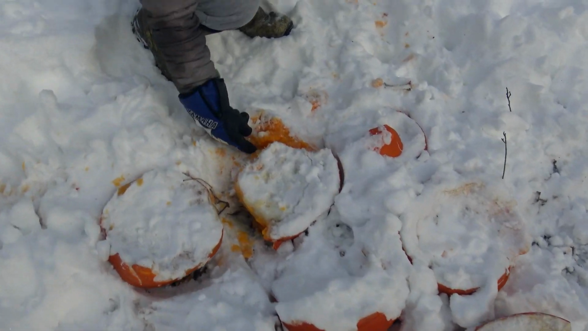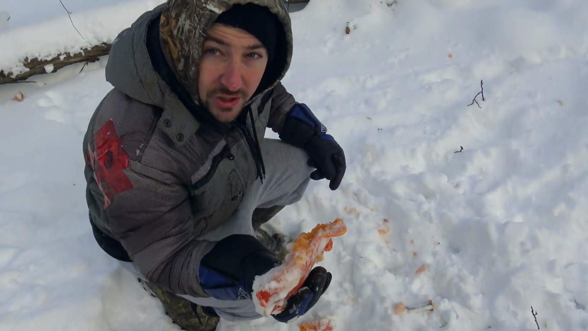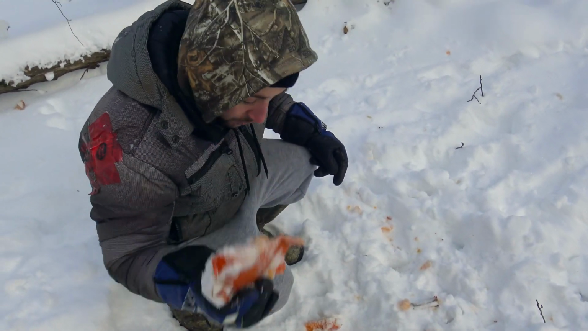Look at this. That's the inside. Smells like pumpkin. Actually smells delicious. Smells so ripe. Wow. Starting to ferment. Oh yeah. That's why they're coming here. Look at the trails all around us. You see all pieces around. Look at that, the bite marks.